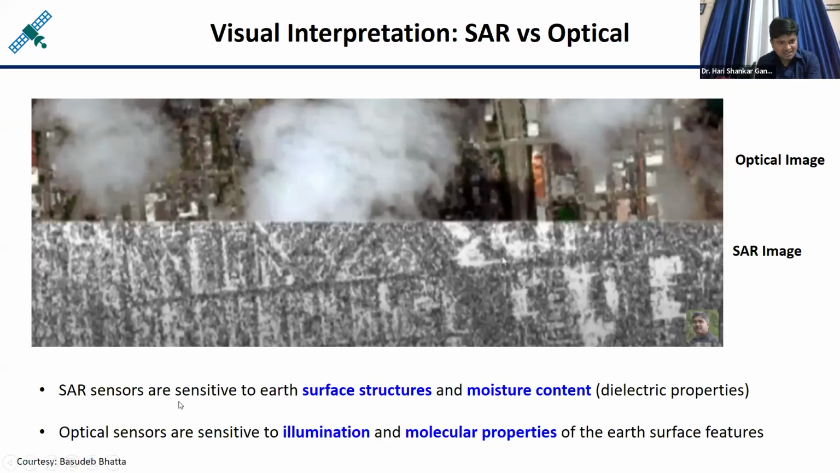So here I have mentioned the SAR sensors are sensitive to earth surface structures and moisture content. Wherever moisture is high, brighter pixels you will observe. Wherever very good structures are there, metallic structures or any other type of structures, you will get the response. So my point here is, if any disturbance is there in the atmosphere or near the surface, at that time optical images fail, but SAR images can give you the exact information.